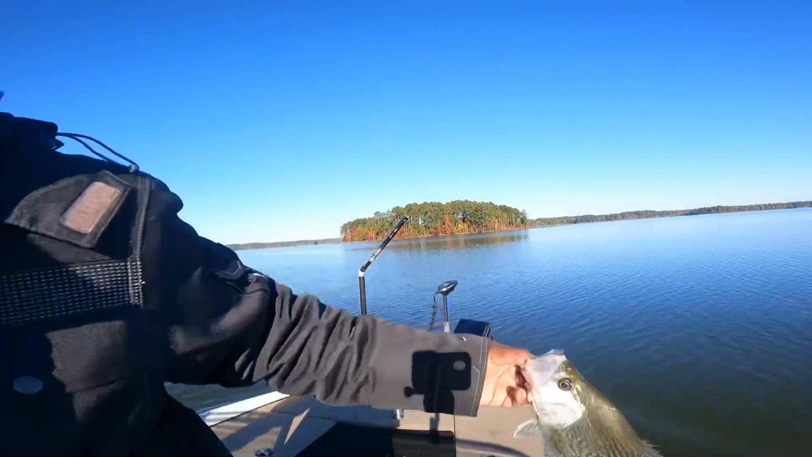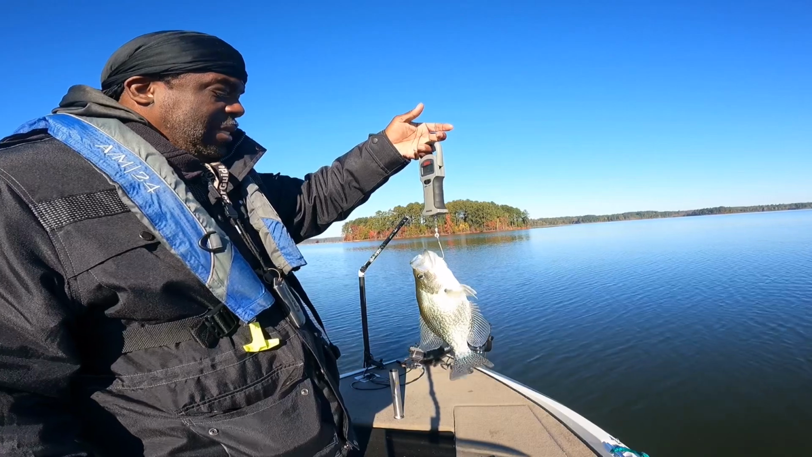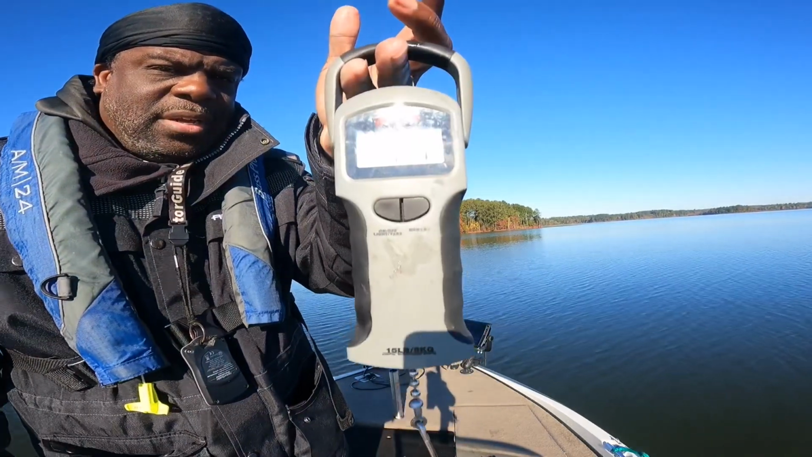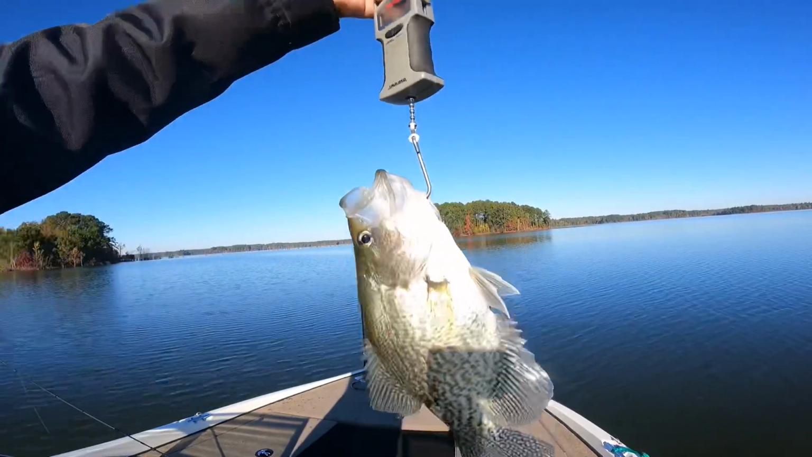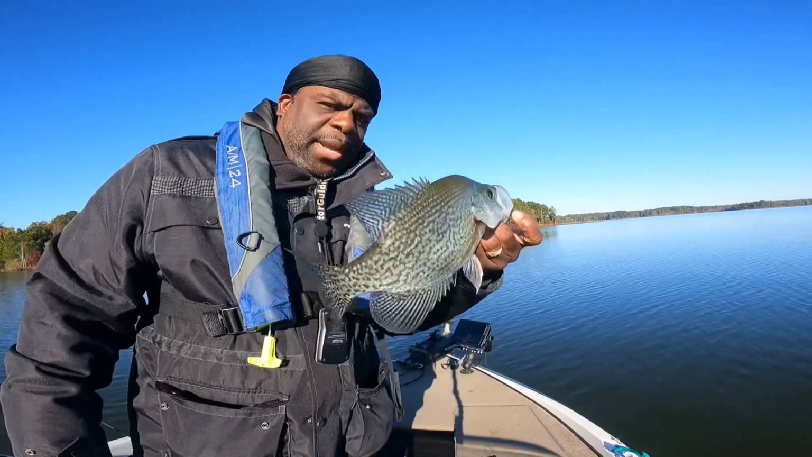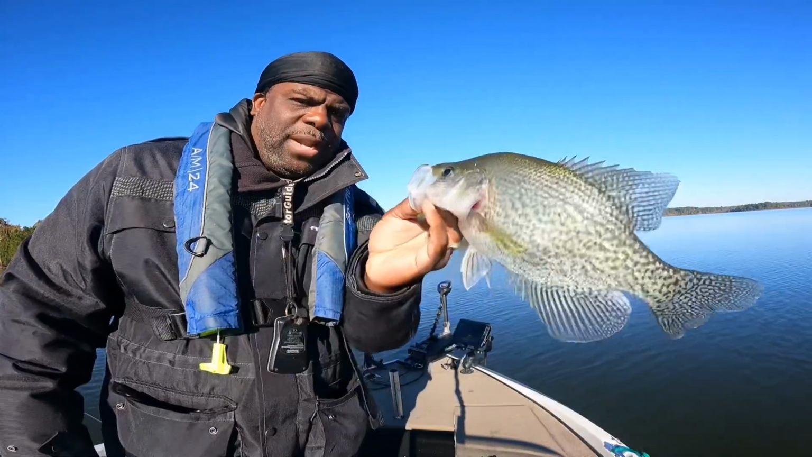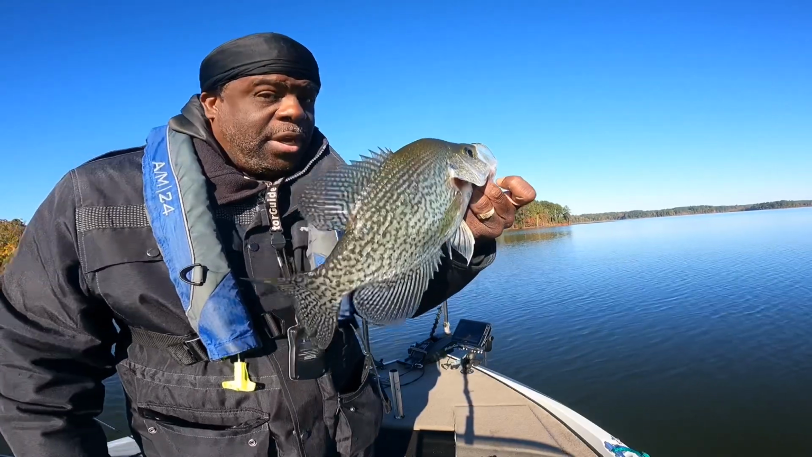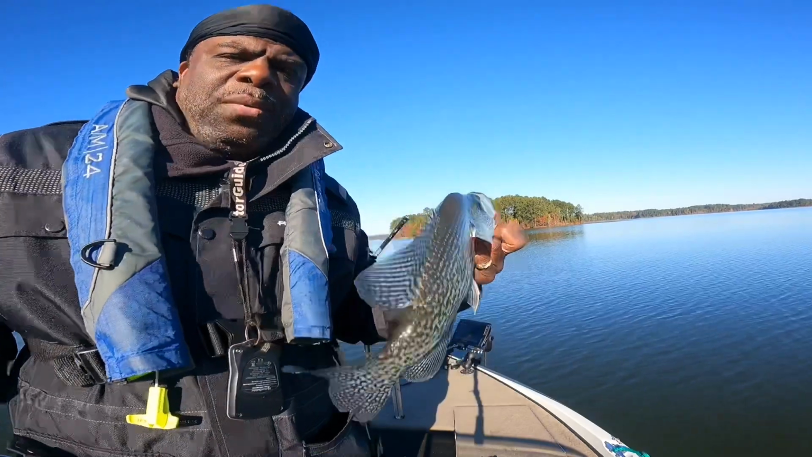Let's check out the scale on him. Ooh, I said 1.5 pounds. It's not, it's 1.5 ounces, I think that's what it's reading. Let's see. Yep, 1 pound, 5 ounces. That is another Big Shirley. Big Shirley in the house, folks. This is my second one. The first one that I caught was 1 pound, 7 ounces, so it's a little bit bigger than this one. But that's 2 fish, 2 horses. Let's see if we can get some more.